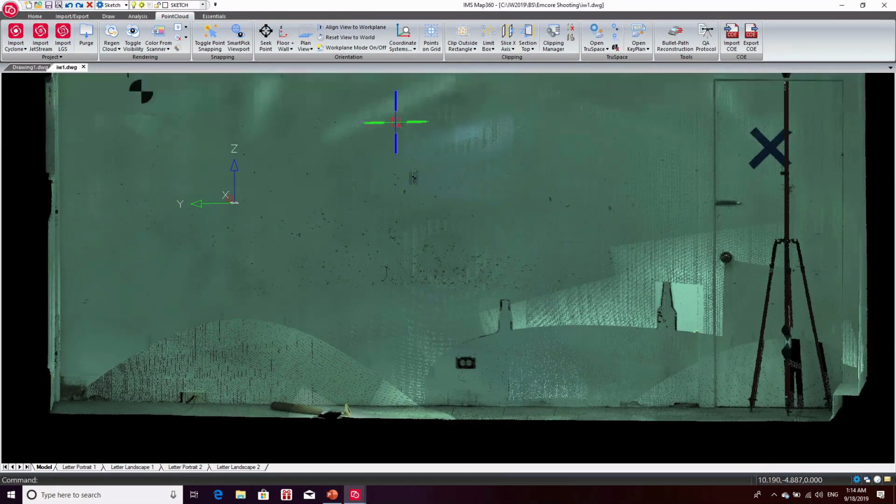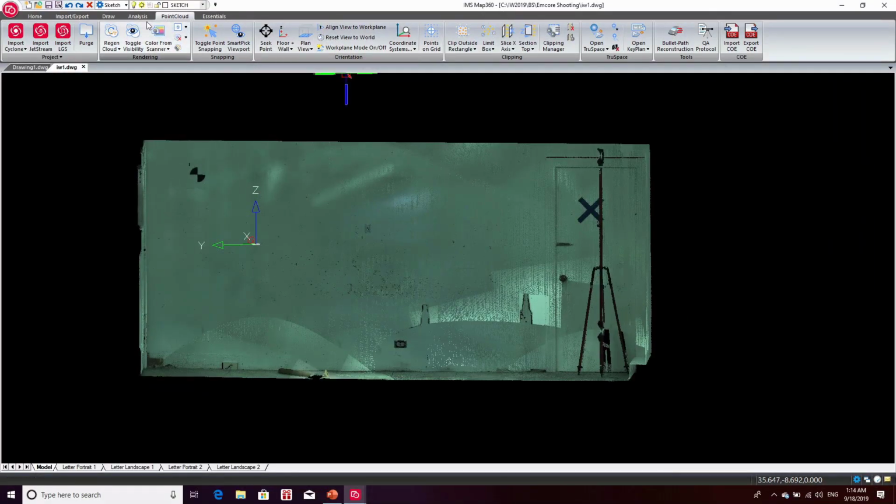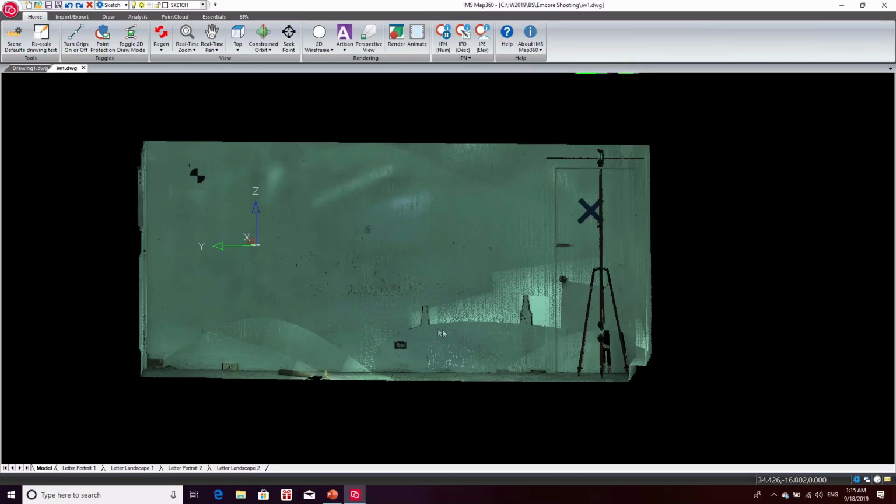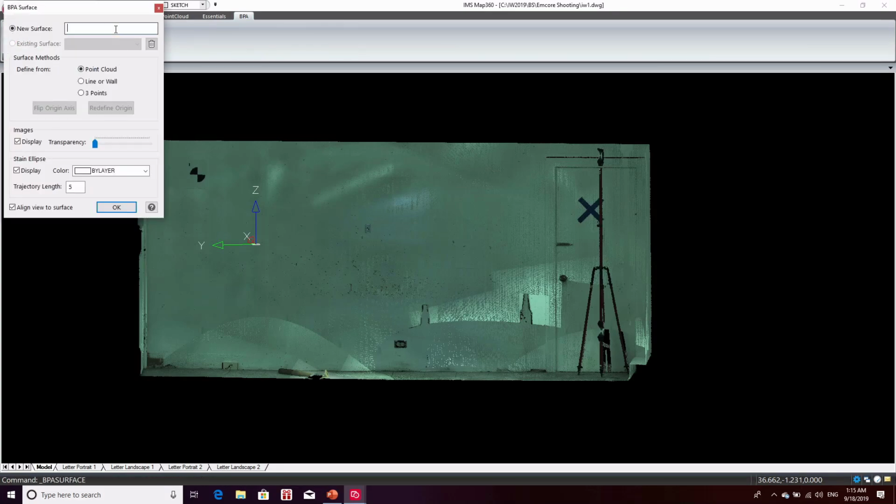So what I'm going to do, we've built some tools to improve or augment the quality of that scan. I'm going to start my blood pattern analysis tool. And what I'm going to do is define the working surface. I'm just going to start with one of the walls.